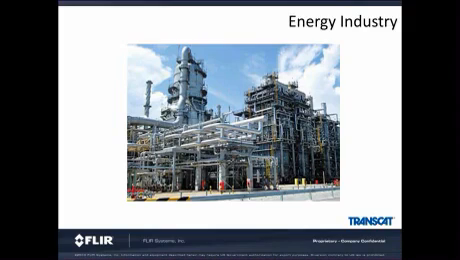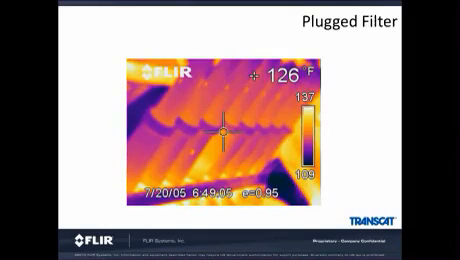As we transition, we will now look at some of the applications in the energy and chemical and industrial industries. There are a lot of applications here, a lot of electrical applications, which we described earlier. But in this part of the presentation, we will concentrate on some of the more mechanical applications or the unique applications that you could apply a thermal imaging camera to.